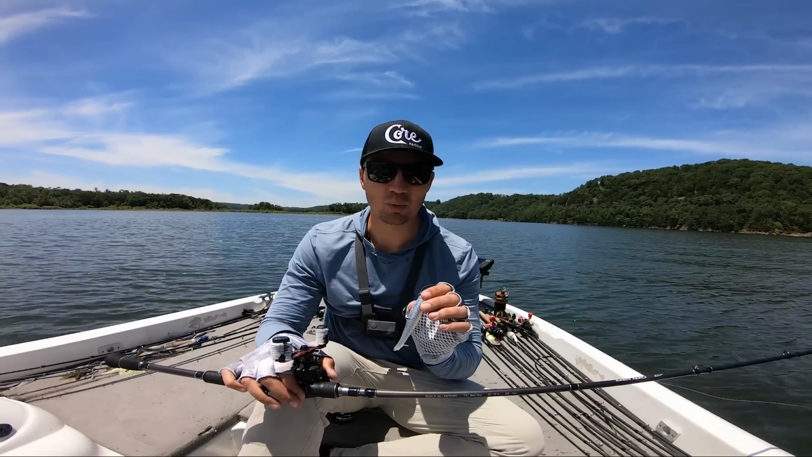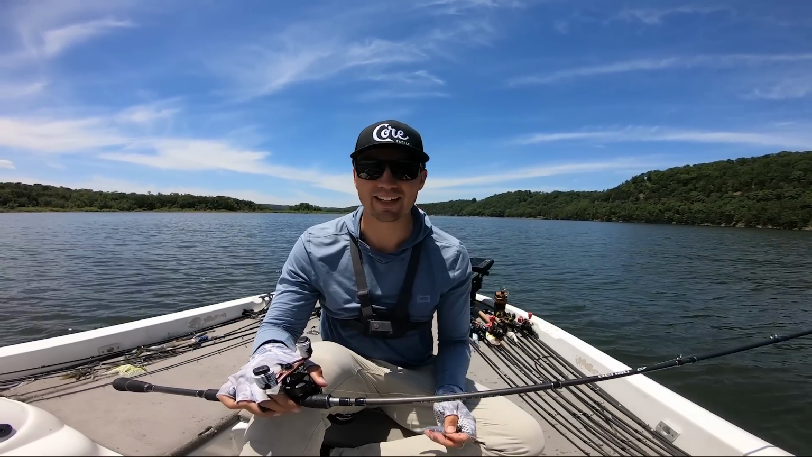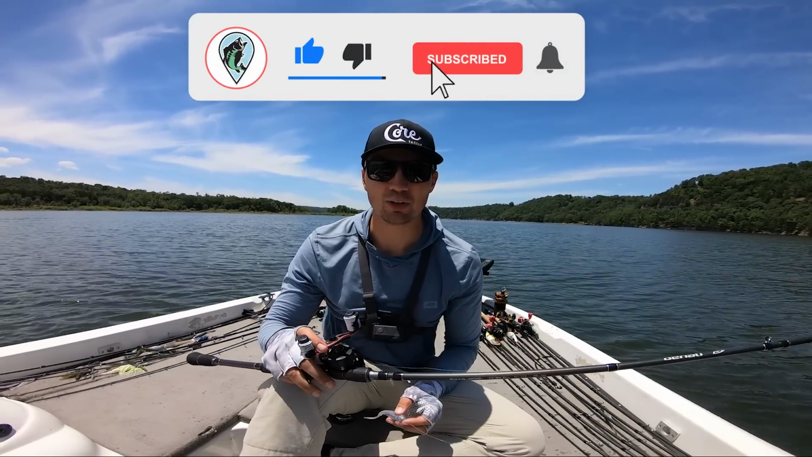This technique is going to work on lakes all across the country. It's working here on Beaver Lake in Arkansas, which is a really tough fishery. So if your lake has anything like I showed in the mapping, you're bound to catch some really nice fish and a lot of fish with this technique. Definitely check it out on your home lake and let me know how it goes.